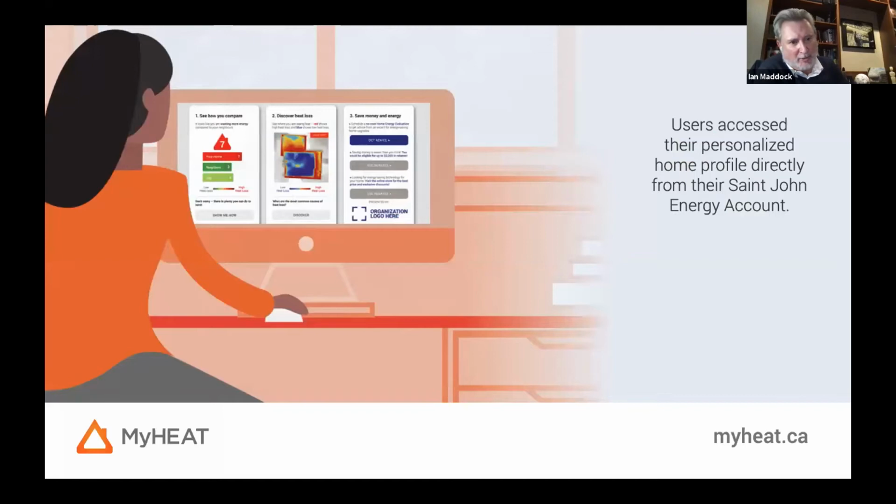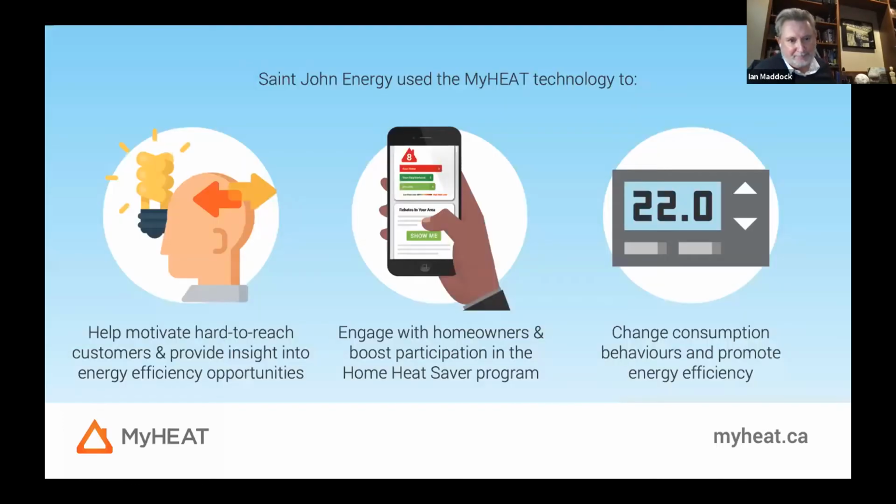Accessing their St. John Energy account, a homeowner would see a homepage similar to what you see on the screen there. On the left-hand side, you see their myHEAT heat rating from 1 to 10. It would show the neighborhood rating that they live in, and then the city of St. John as well. In the middle, they would have their personalized pseudo-colorized image from myHEAT, pinpointing the areas where there'd be heat loss escaping from their home. And then on the right-hand side would be the direct click buttons to access the Home Heat Saver program offered by St. John.